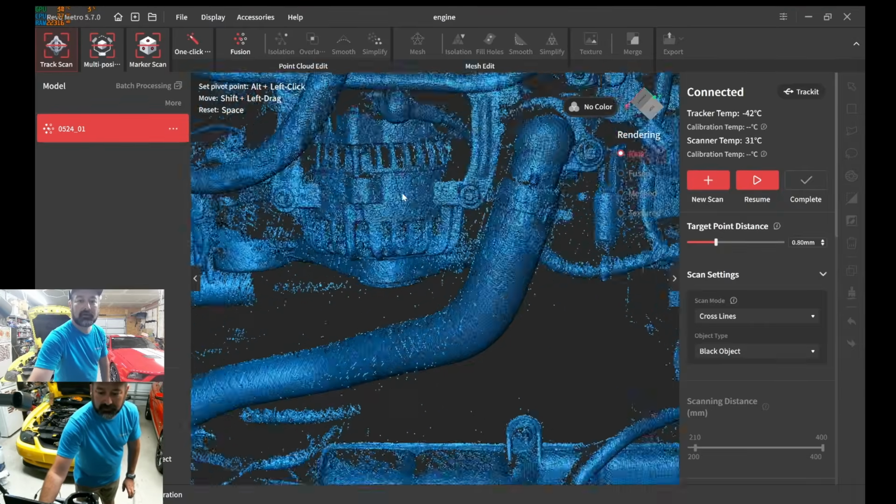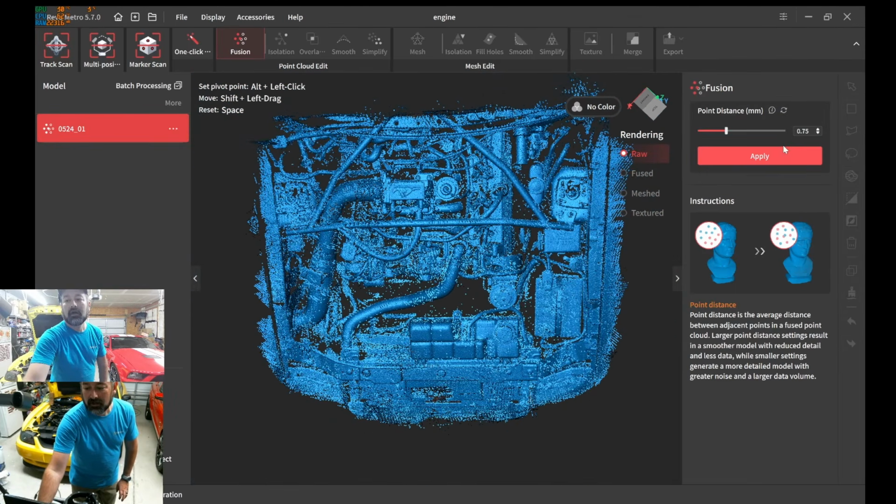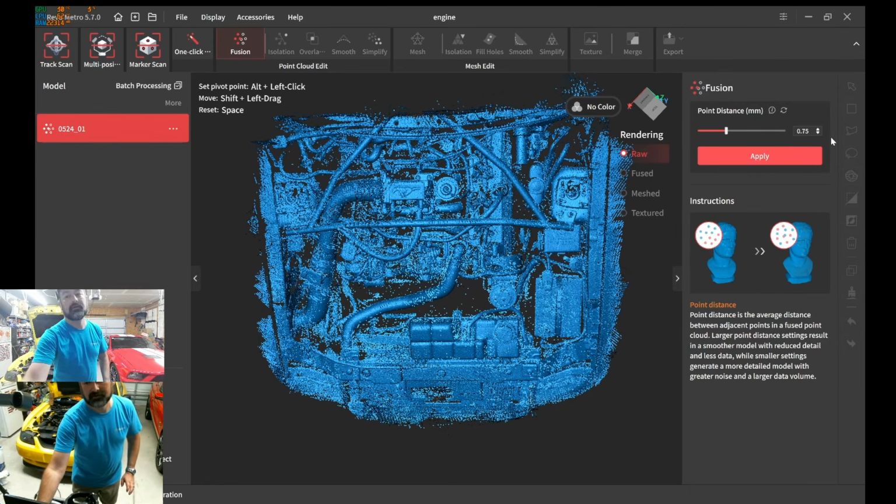Okay, now these are point clouds, okay? Just keep that in mind. We still got to fuse. In light of this being a video, I'm going to fuse at the default. We can go all the way down to...